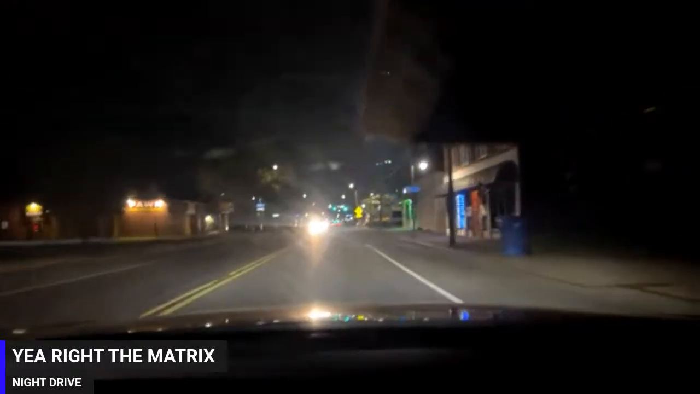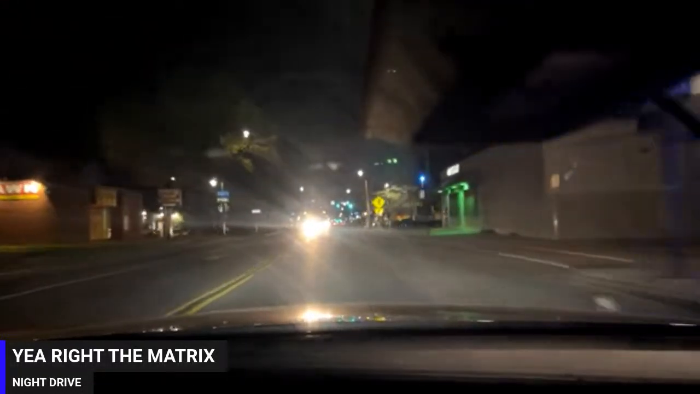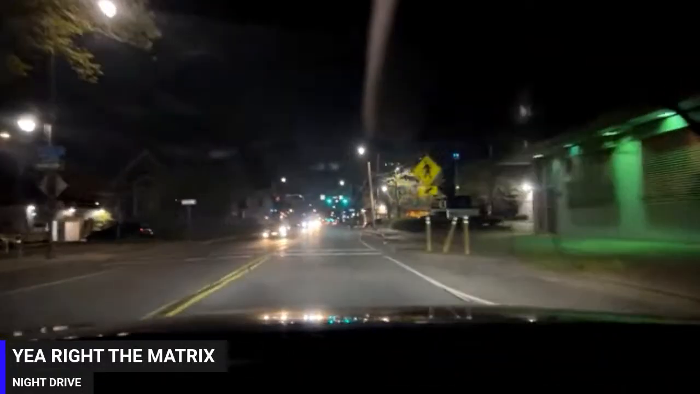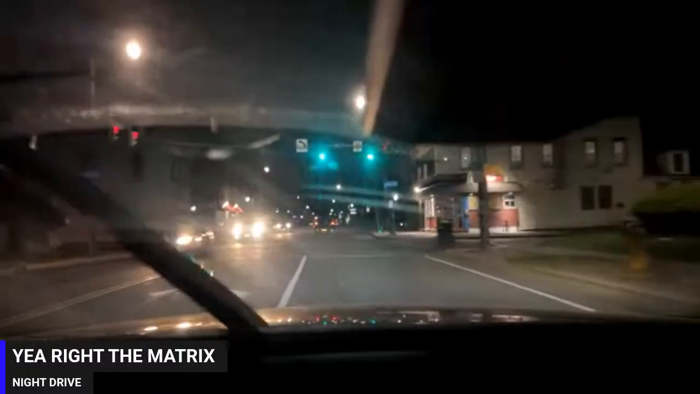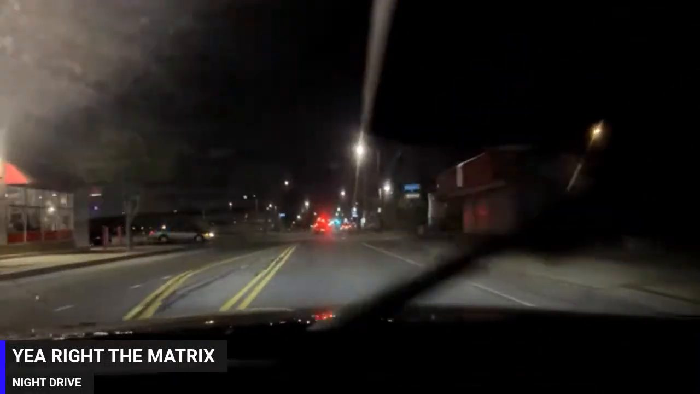We on Clinton right now. That's a little glare on my windshield. I'm gonna have to get out and clean. I don't know why my wiper ain't working. Oh, there you go. Now they back. Oh, I'm so stupid, y'all. My car was off. So yeah, stay tuned for that.